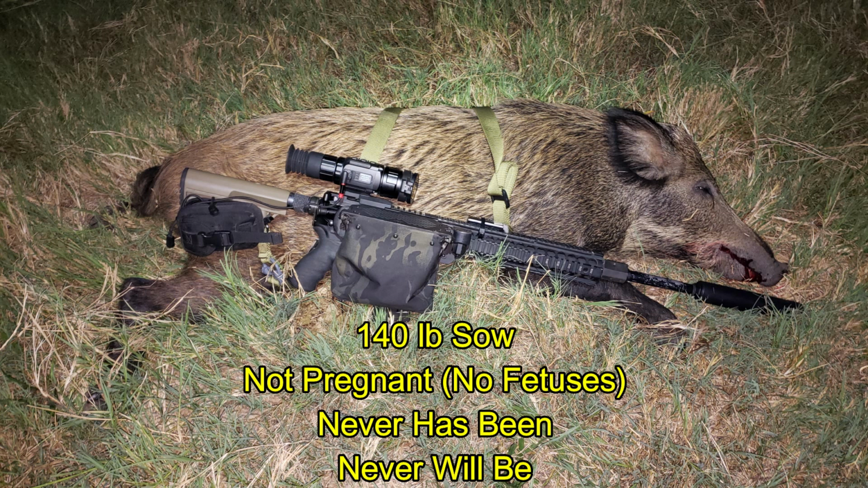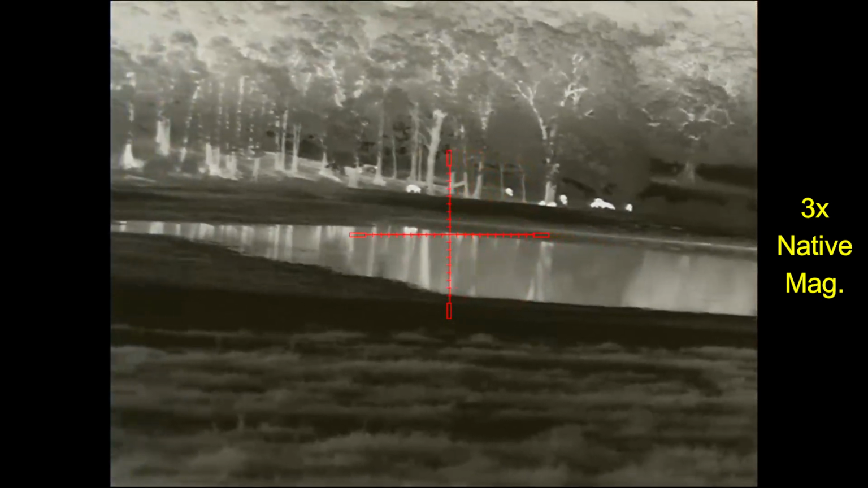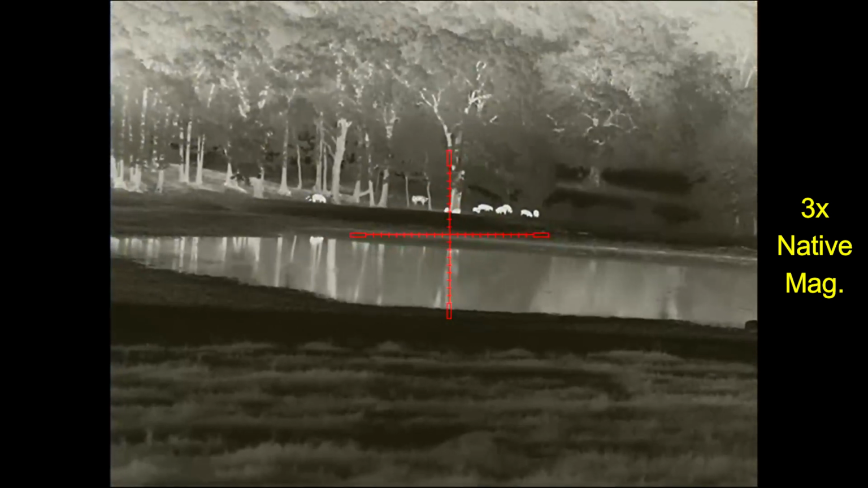These were the only hogs I saw Tuesday night, and I came away with a single 140-pound sow. Wednesday night wasn't looking much better. I was actually on my second circuit of the night checking for hogs, and I finally came across these hogs there behind the tank.